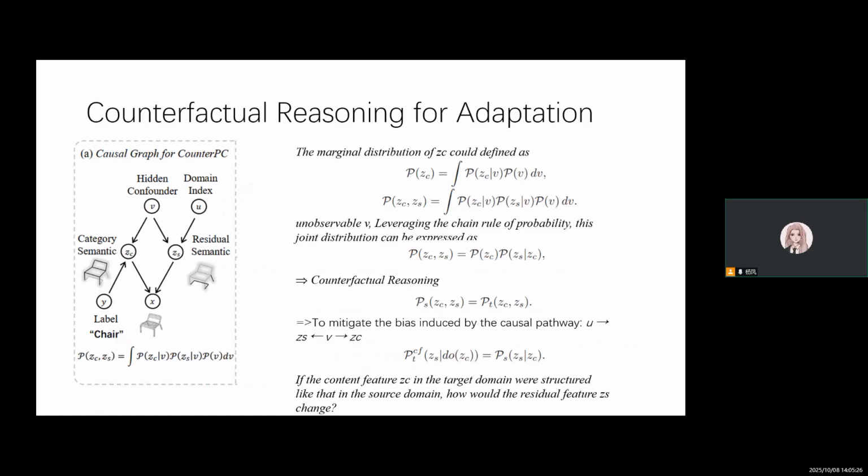To mitigate the biases induced by the confounding path, we adopt counterfactual reasoning. Specifically, we ask, if the content feature Z in the target domain were structured like the source domain, how would the residual feature Z change? This leads us to model the counterfactual distribution, which enables bias-reduced residual features. To approximate this, we implement optimal transport, OT, between target domain features and source domain category prototypes.